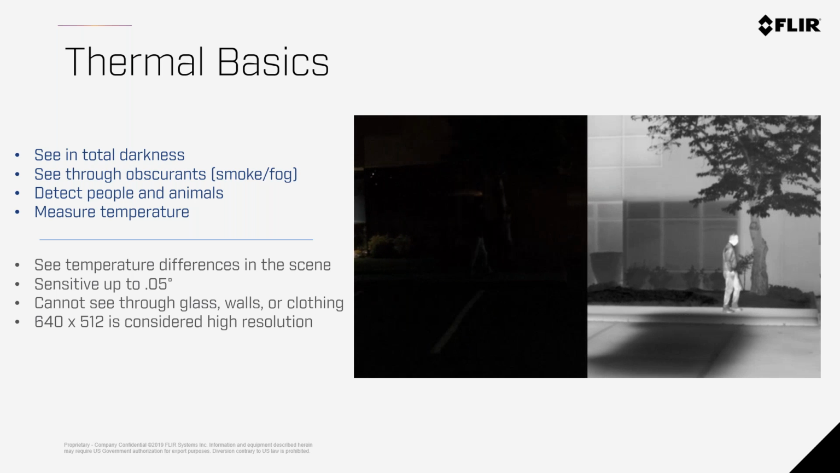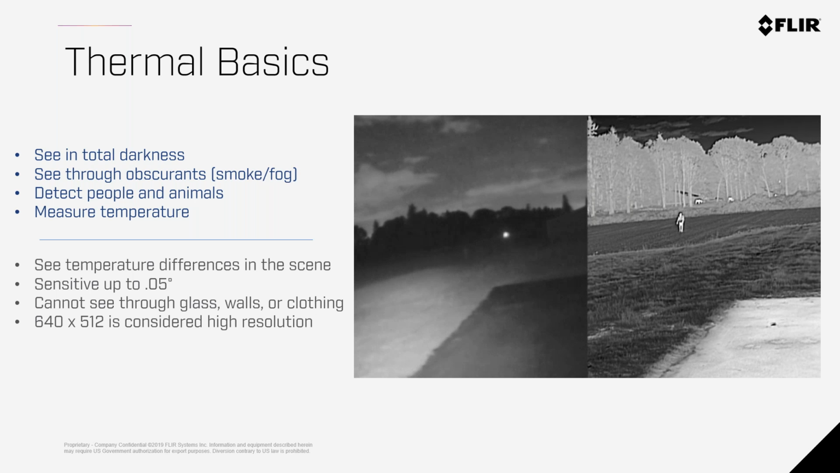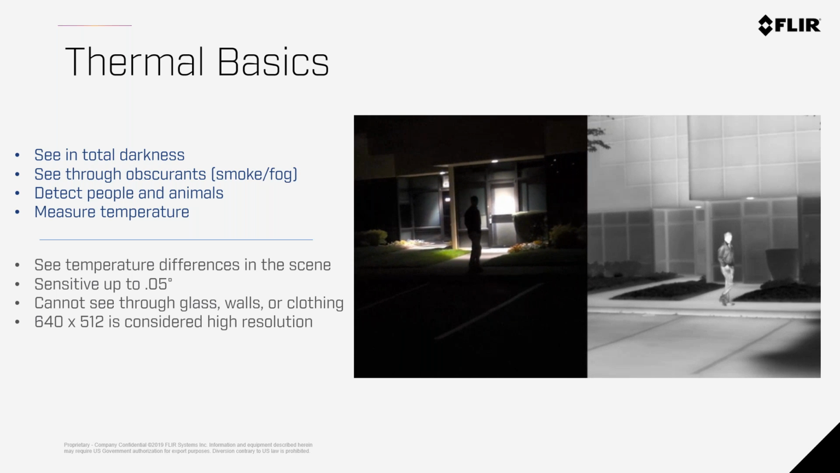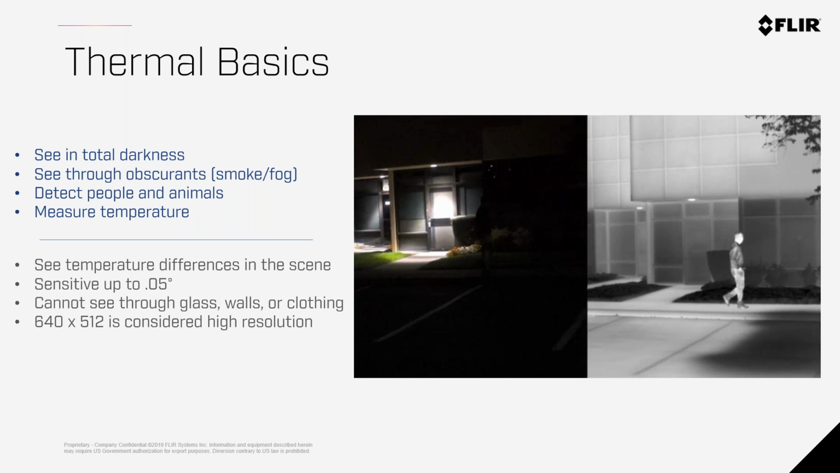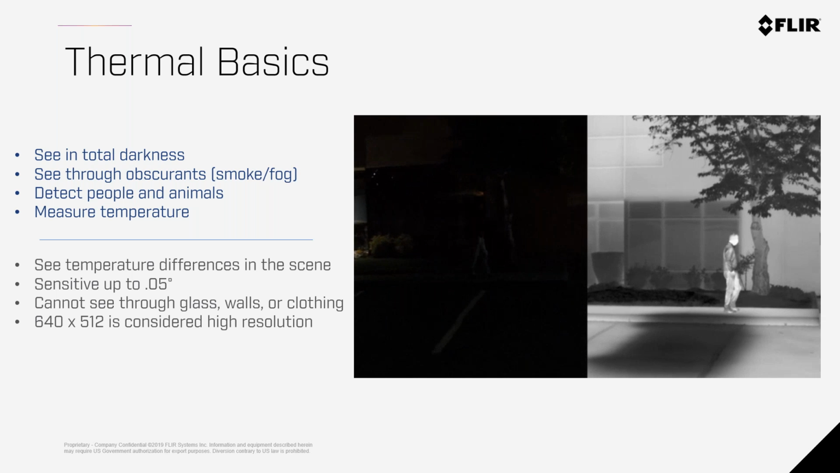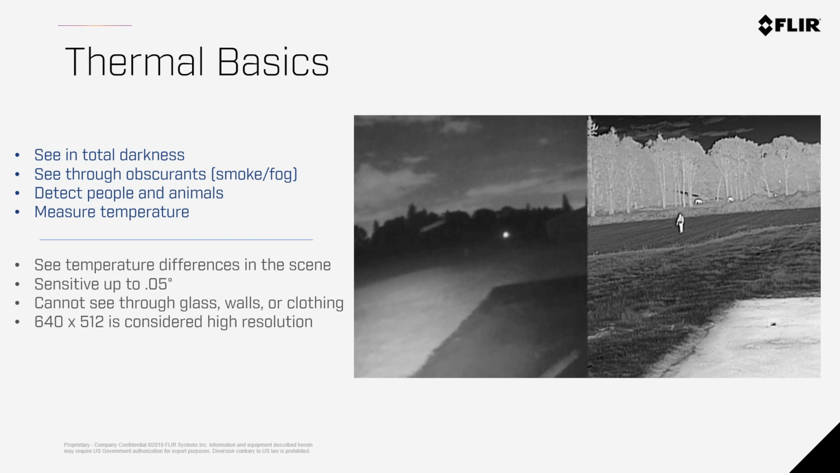Most thermal imaging cameras that you deal with in the drone space are going to be sensitive up to 0.05 degrees, and that's in Fahrenheit, but it's close enough in Celsius. So they're very, very sensitive. For instance, if there's, let's say, a cattle or a deer that's laying in a spot in some bushes or something, and it has left, even for up to an hour or more, you could see that there was something there because the heat signature will be slightly different.